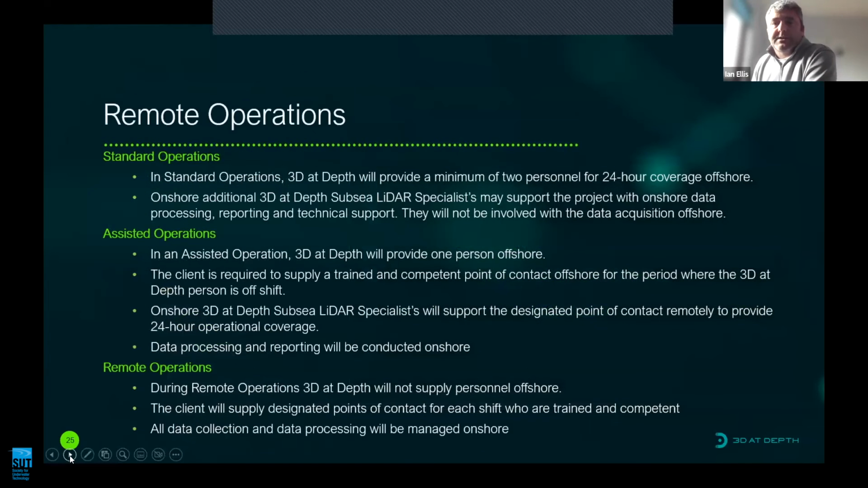When we began to investigate this, we felt it was important to talk about the different types of operating mode we have. So for us, standard operating is 2 people offshore with 24-hour coverage, with additional support from onshore as required if the pace of collection is quick.